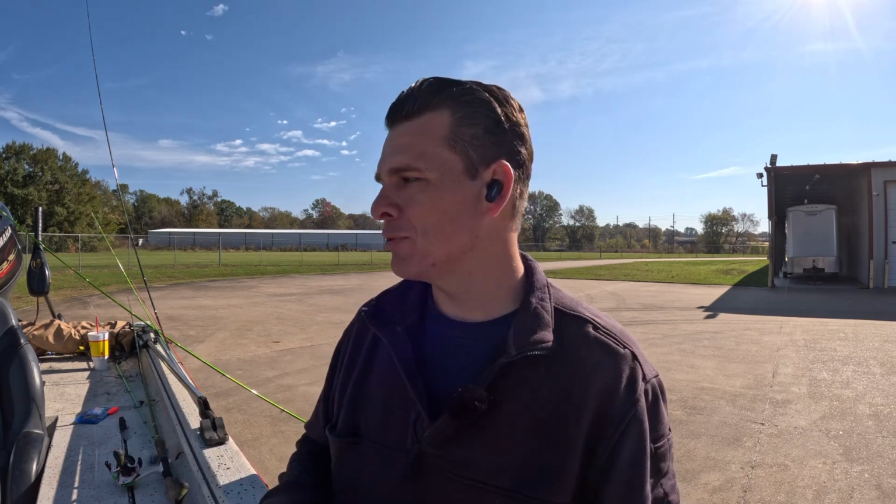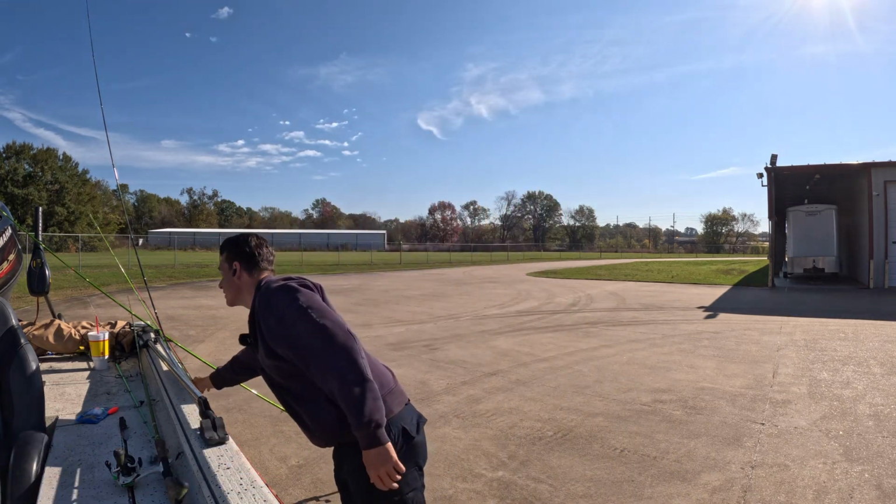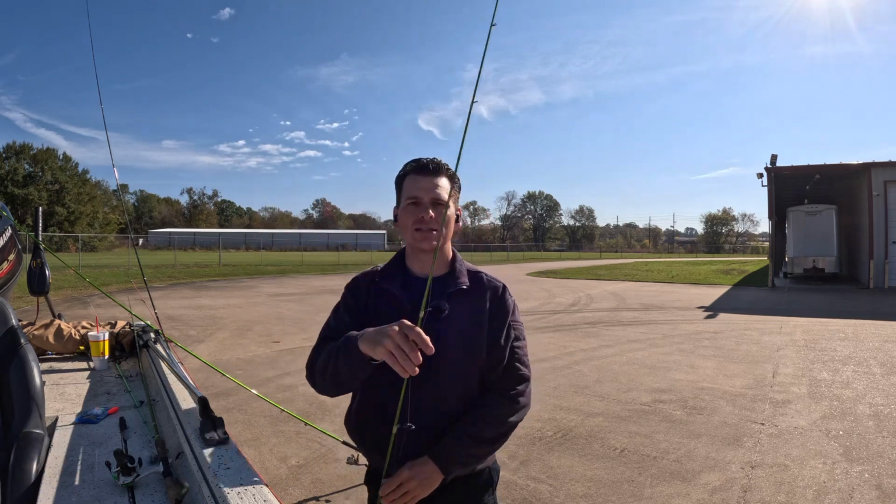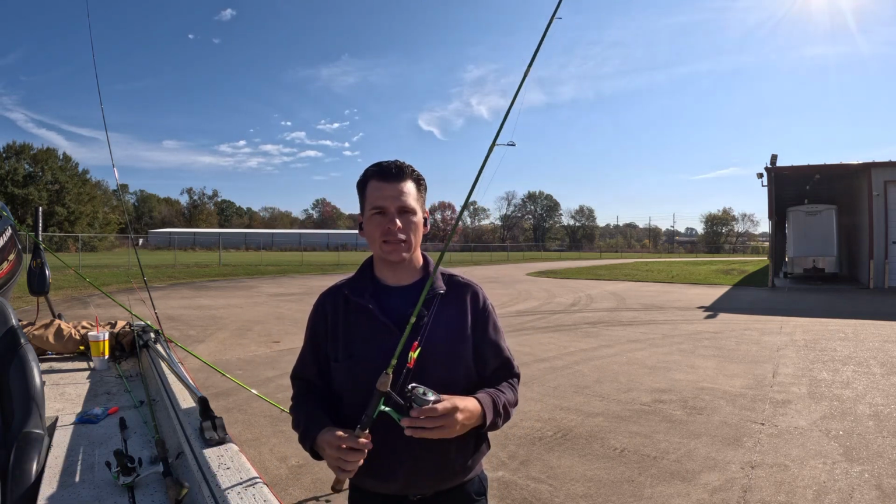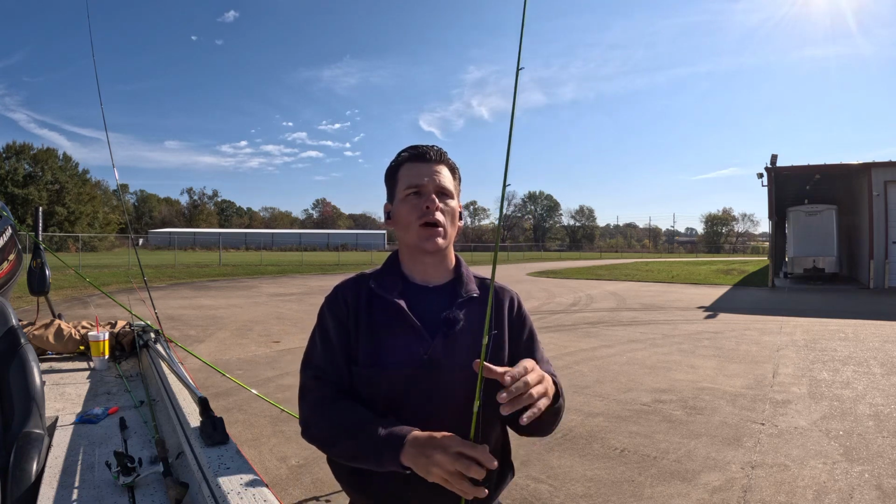All right, guys, I have a couple rods rigged up to show you exactly how I fish my tackle. And how I'm fishing these crappie will depend on how I set it up. So I've got a couple rods rigged up. Let me show you exactly how I set mine up. First one I'd like to show you, I've got this on a 6-foot rod, and this is what I use for actually casting to the crappie.